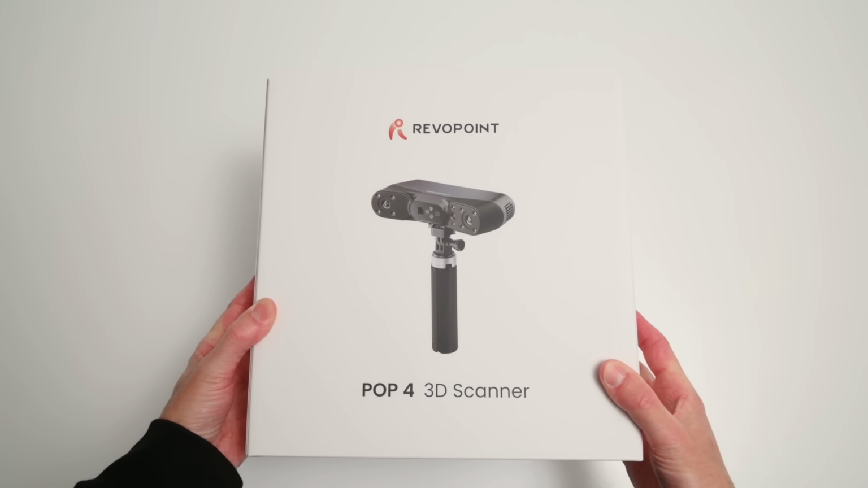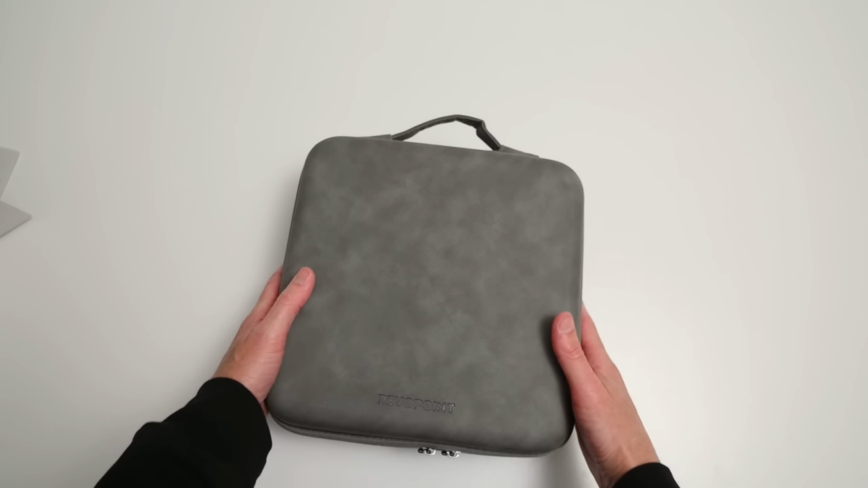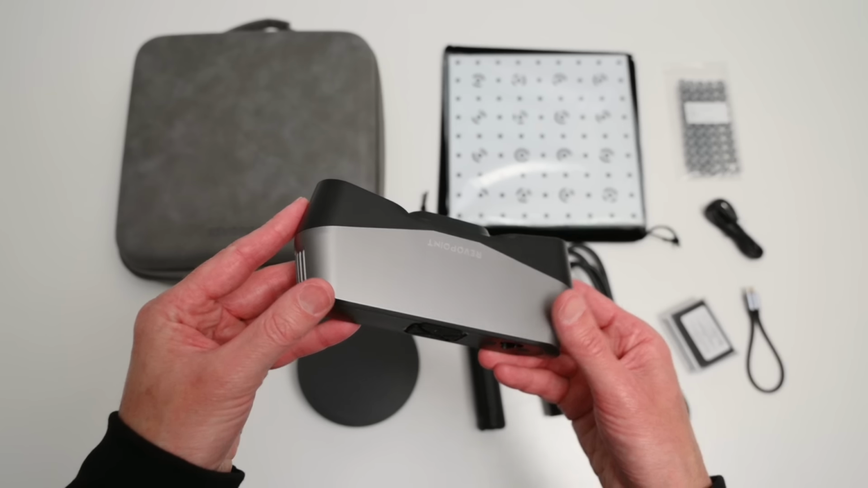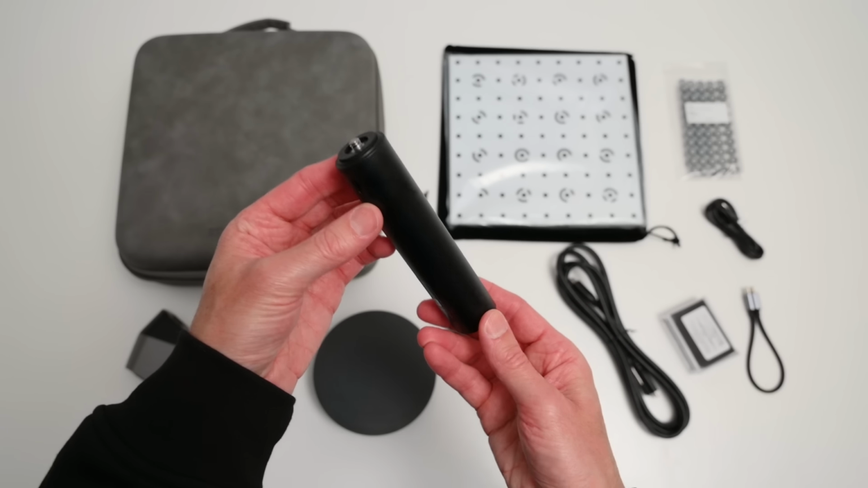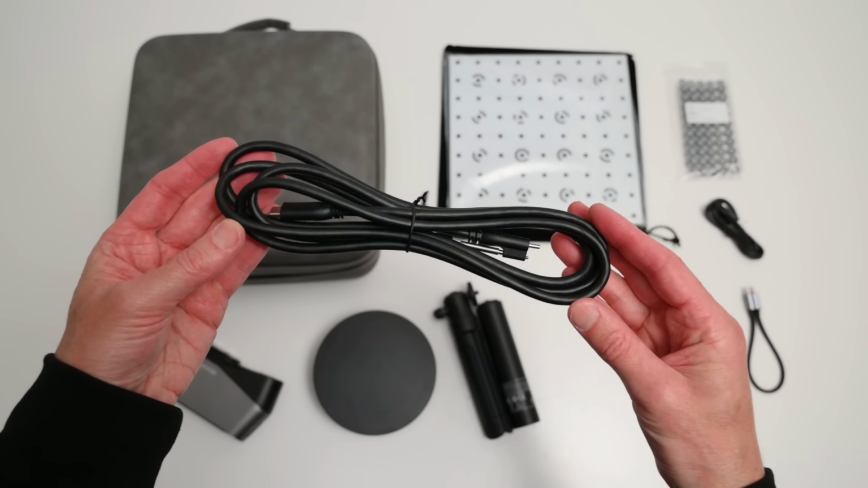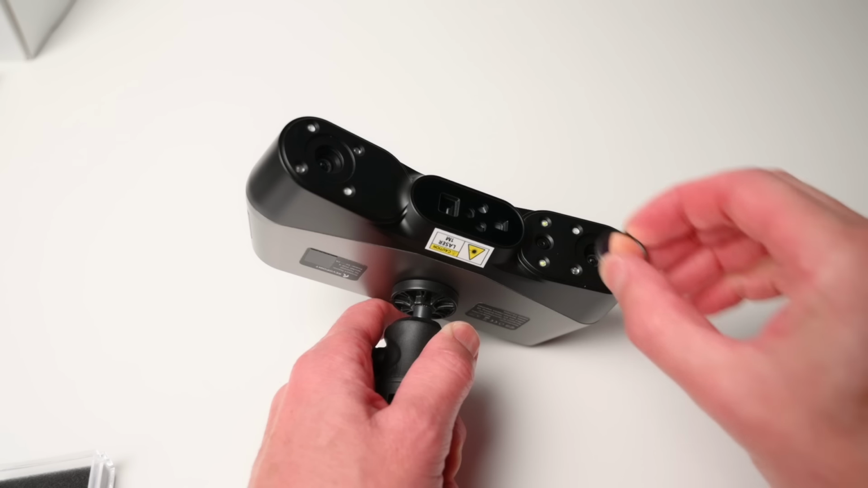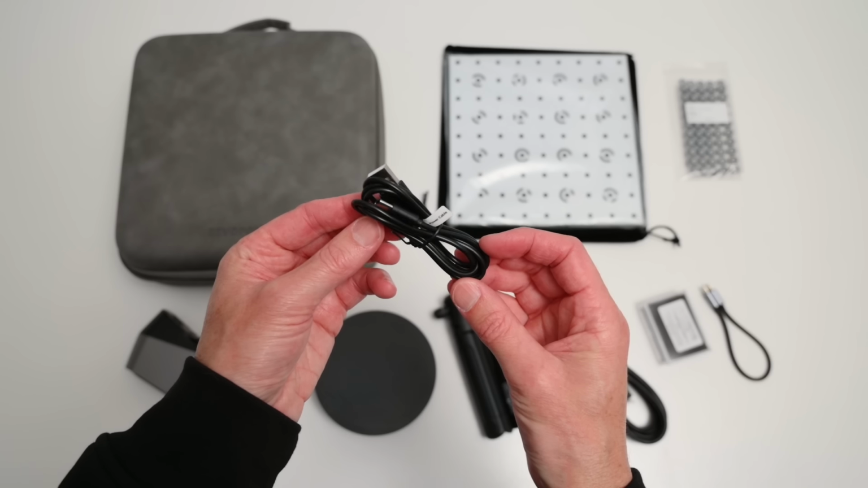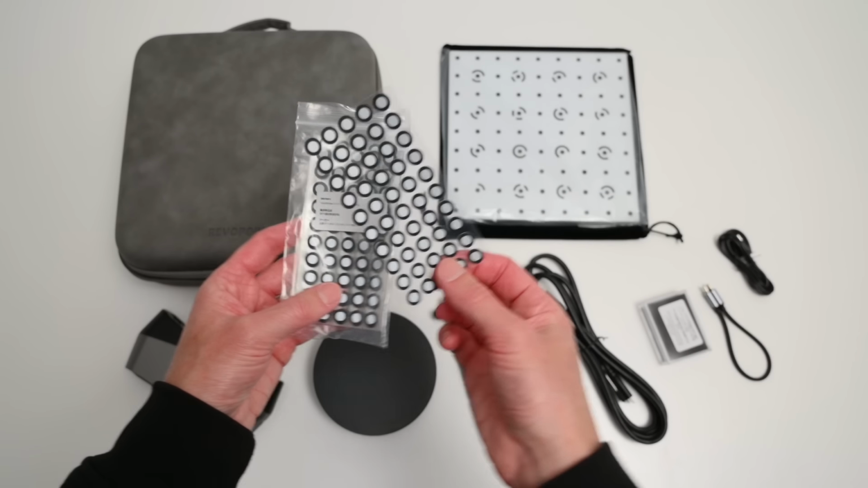So the POP4 is currently available in two packages, a standard and a special edition, which I have here. This edition comes in a nice semi-rigid case, and inside we find the POP4 3D scanner, a turntable, tripod. We've got the battery pack for mobile scanning, a USB-C cable for connecting the scanner to a PC, and this cable is about 2 meters in length. We've got a couple of lenses for outdoor blue laser scanning, the USB-C cable for the battery, and a USB for the turntable. There's also the calibration board and a pack of marker dots.